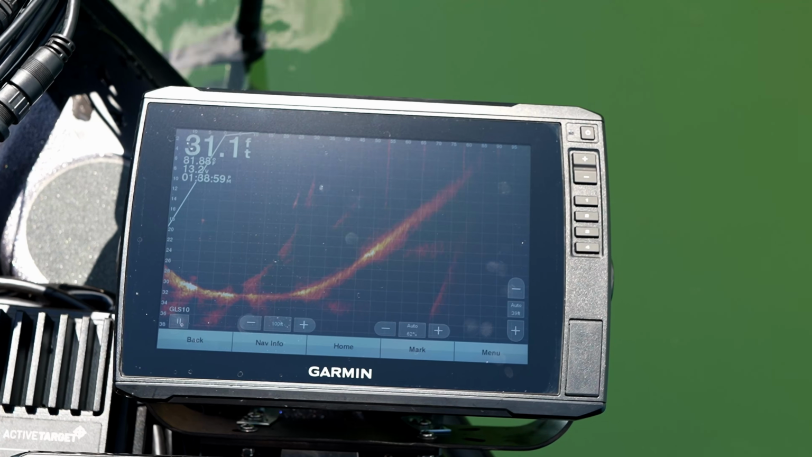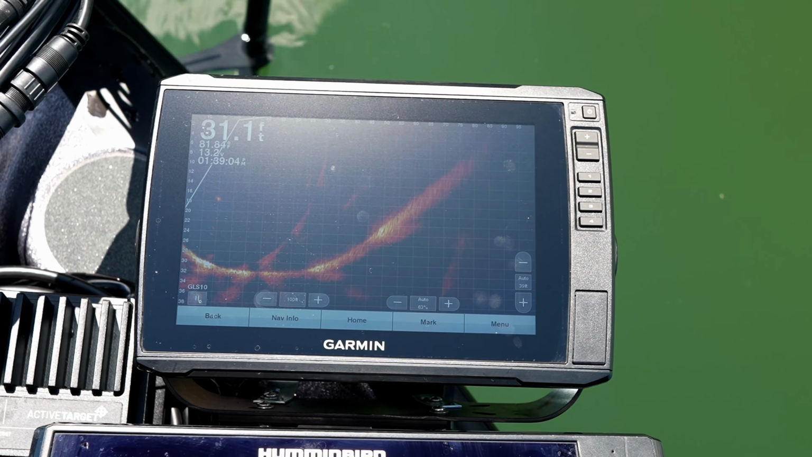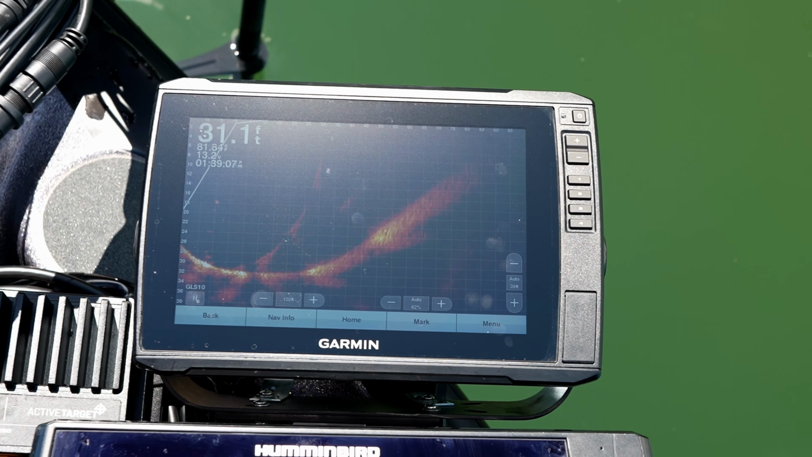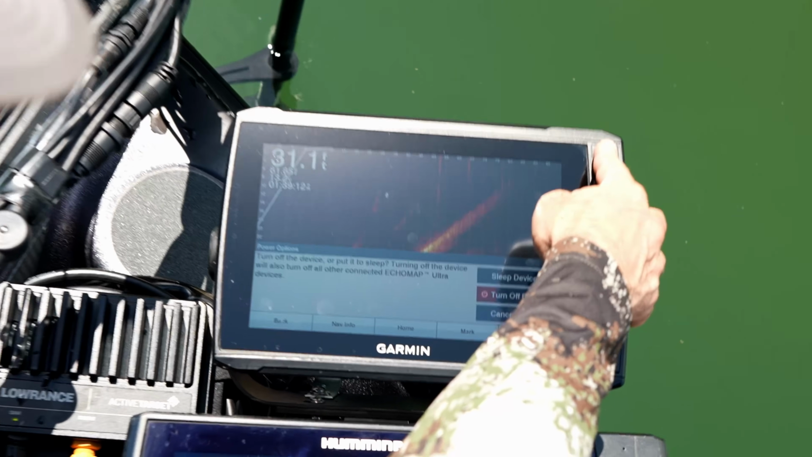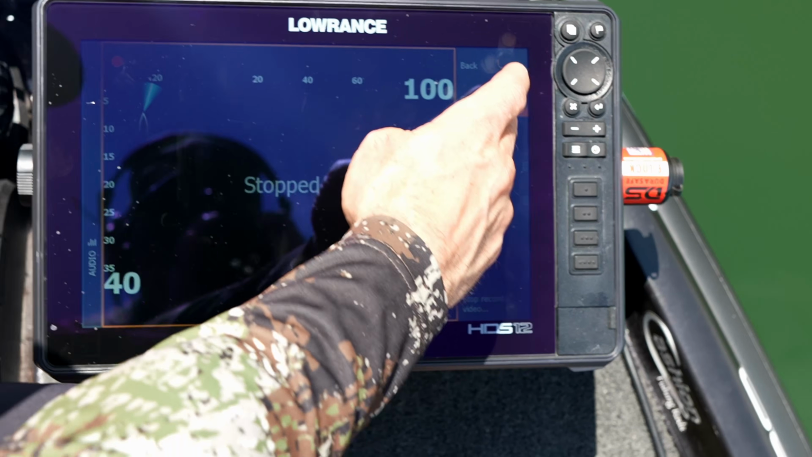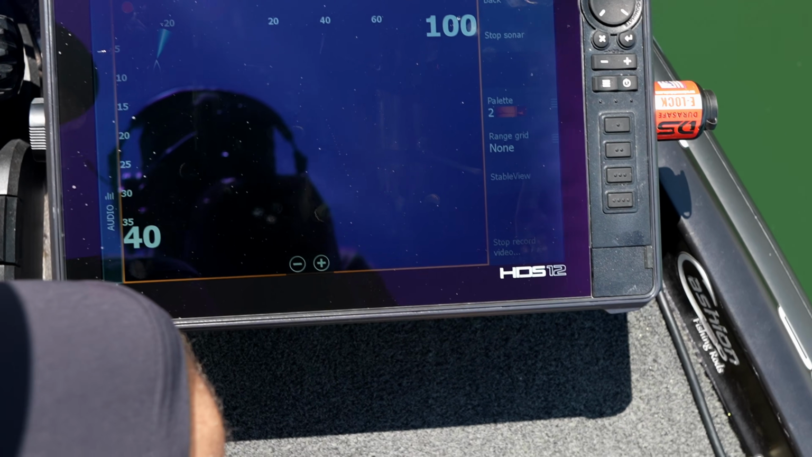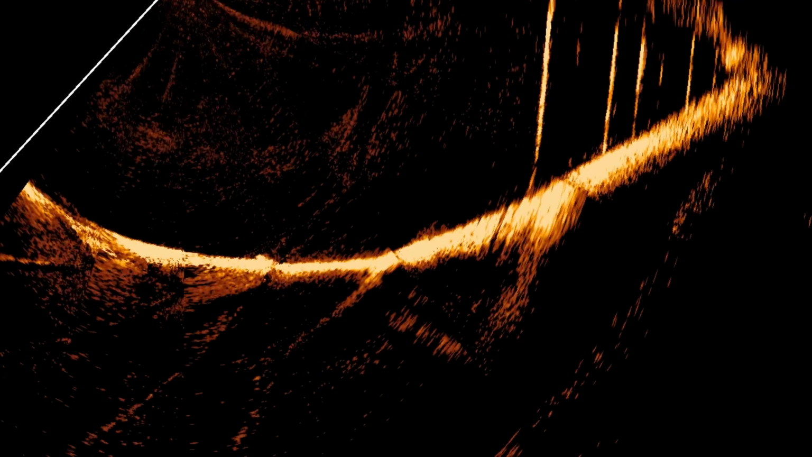See more poles there. Not crystal clear, but you can definitely see them. Okay, so now we're gonna go in here, and the quick way is gonna be just to turn this bad boy off. I'll turn that off, and then I'm gonna go back in here and start the sonar back up. Get the signal going back again, and you can look up under that dock there, and you can see all those pilings. This is with the clean signal.